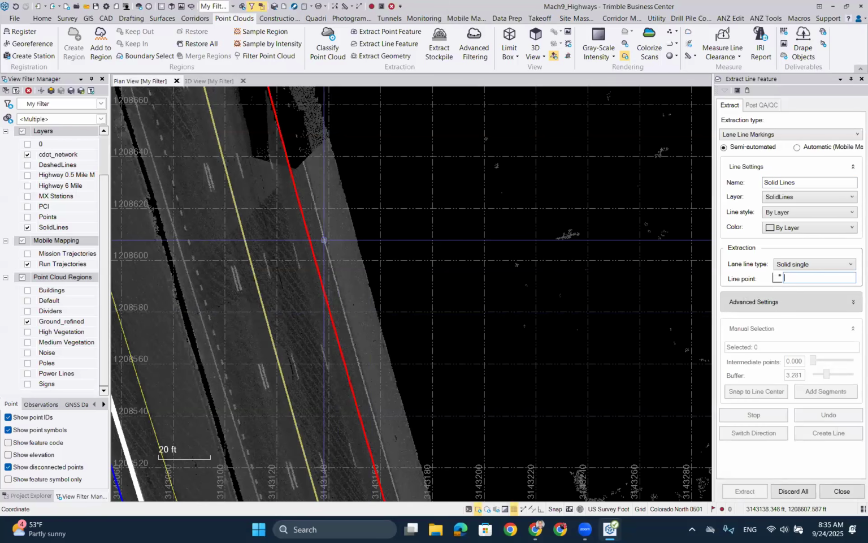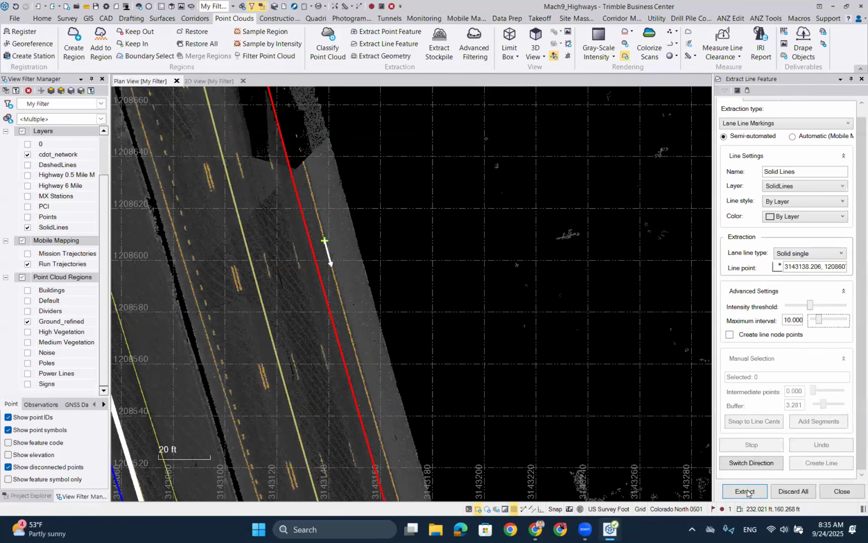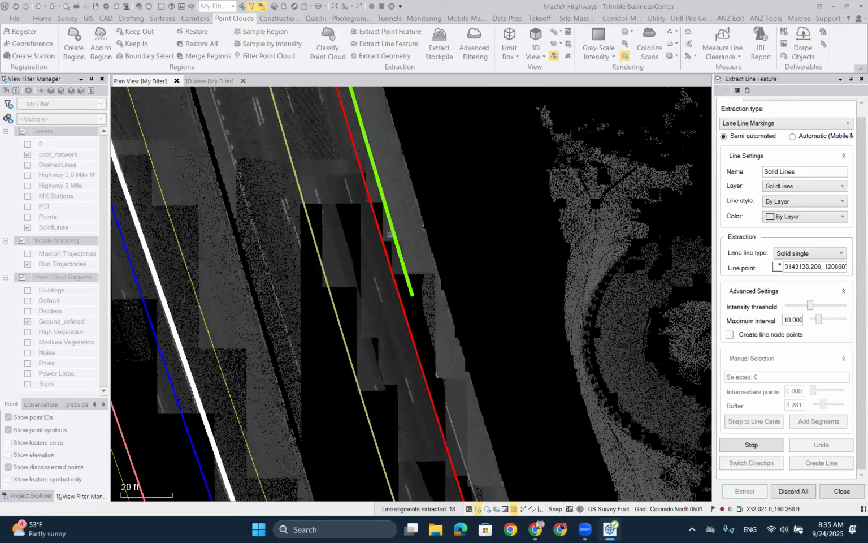You simply click a point in your point cloud on the line that you would like to extract. Then under advanced settings, you can tell it the maximum travel. I'll just go with 10 for now to keep it simple. You can even create line node points, so that'll be points on the line, and you can define them by the maximum interval here. That'll obviously create points every 10 feet. Otherwise, if you want more, you can make that more. Once you've done that, you simply click on extract, and TBC will start extracting the line for you.